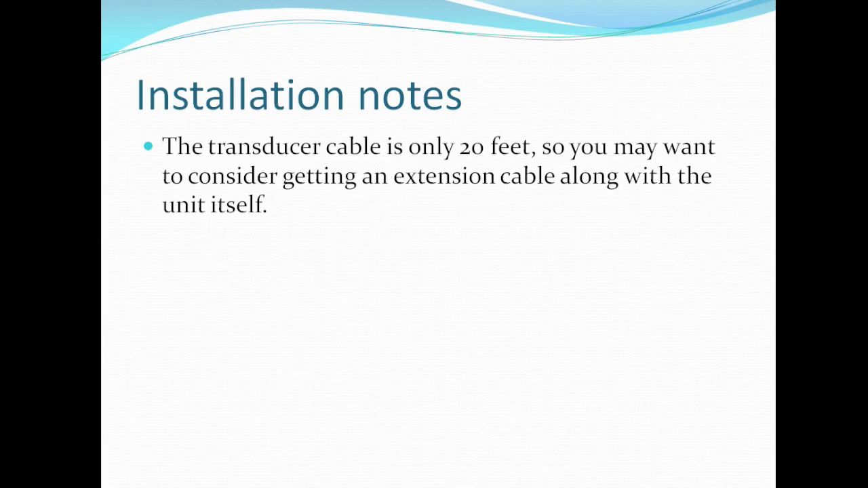All right, so that wraps up this review. I hope that you found it useful. The HDS-7 is completely worth the investment.